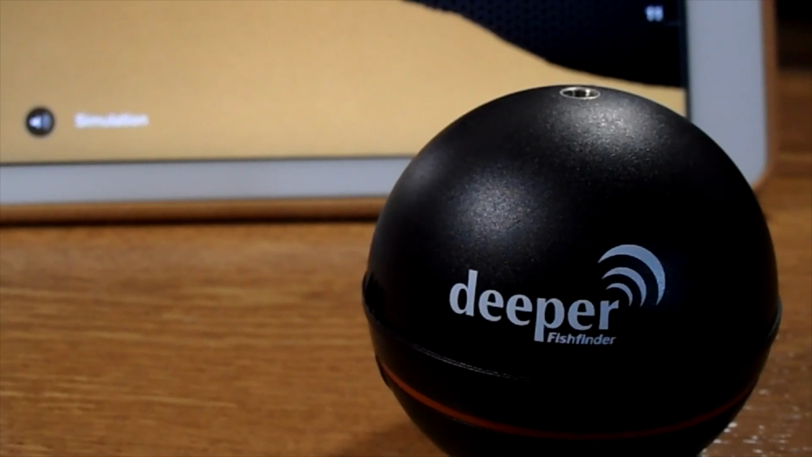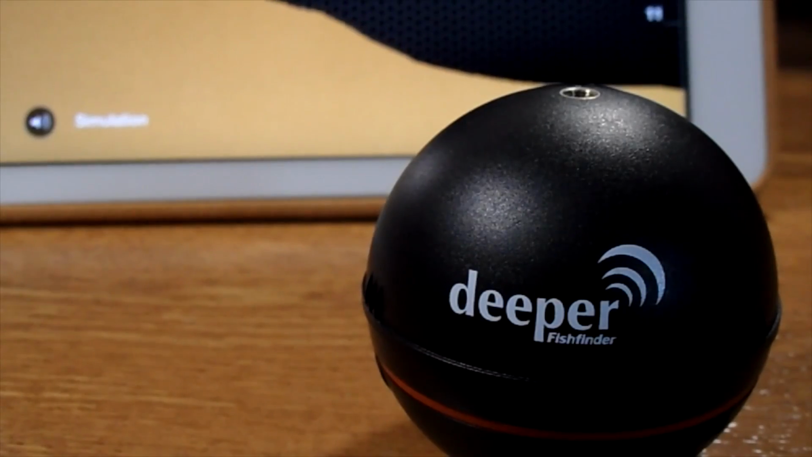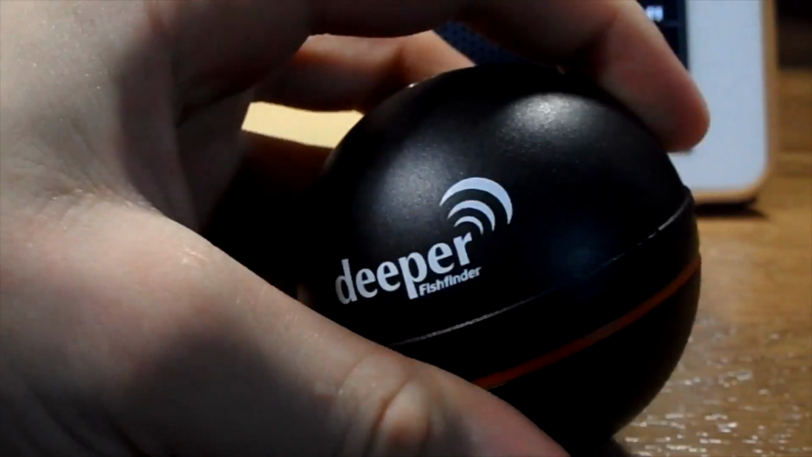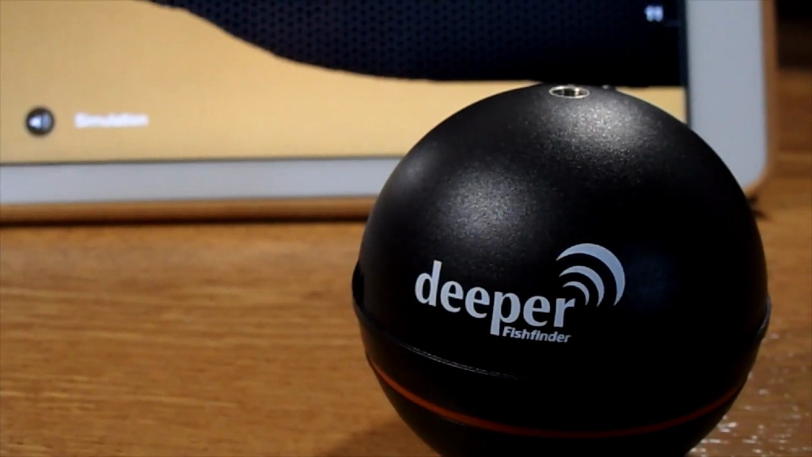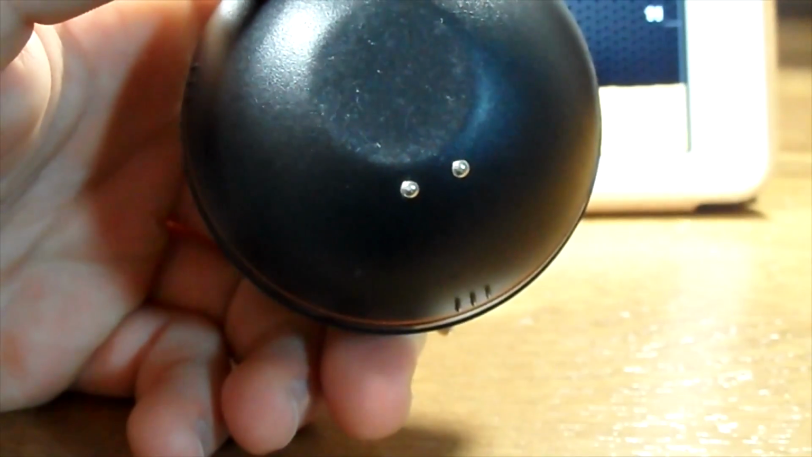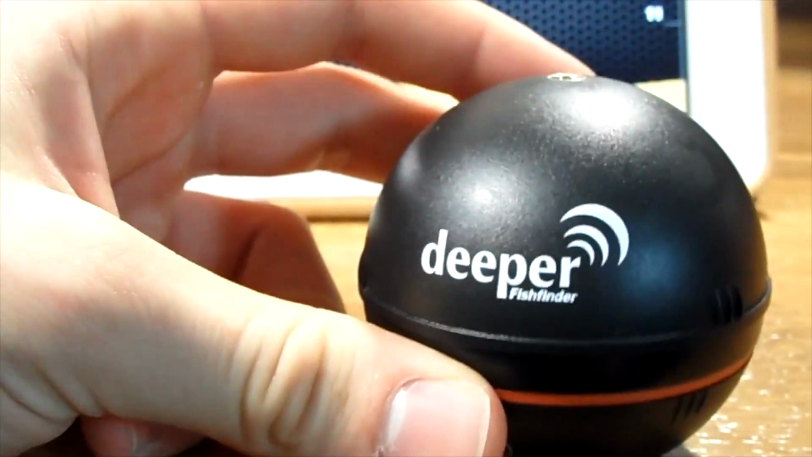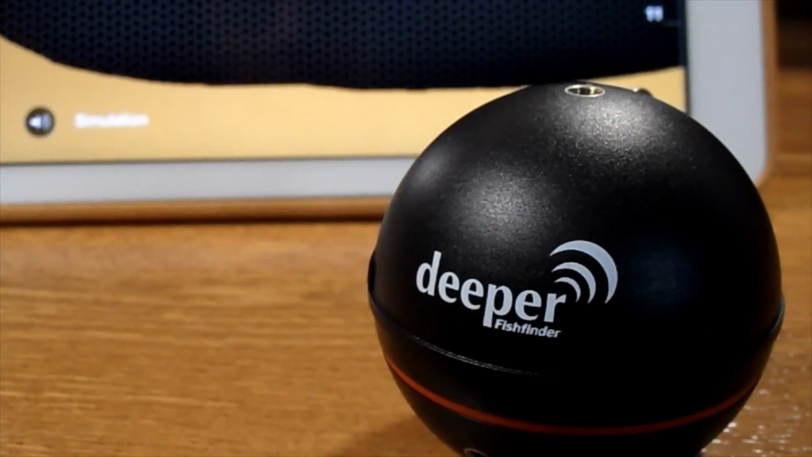So some of my first impressions of this were that it was really small and really clean cut. I thought it was very simple. There are actually no buttons on the actual fish finder. It's all totally wireless. Basically, it's got some sensors on the bottom here, those two dots you see. So when it hits the water, it automatically turns on and you can pair it with your device. Obviously, that is the device of your choice.